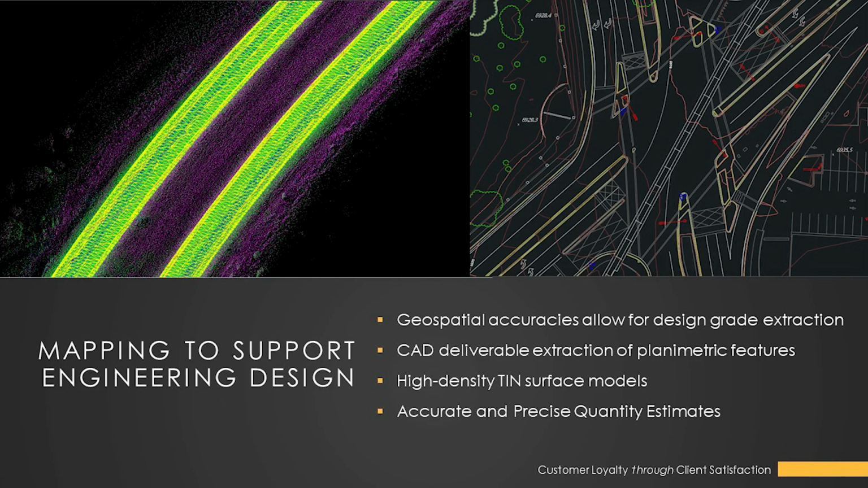All right, next I want to talk about basically utilizing mobile LiDAR for mapping support for engineering design. Mobile LiDAR is a very beneficial tool for generating very accurate and detailed surface models that accurately reflect the existing conditions of the pavement surface.